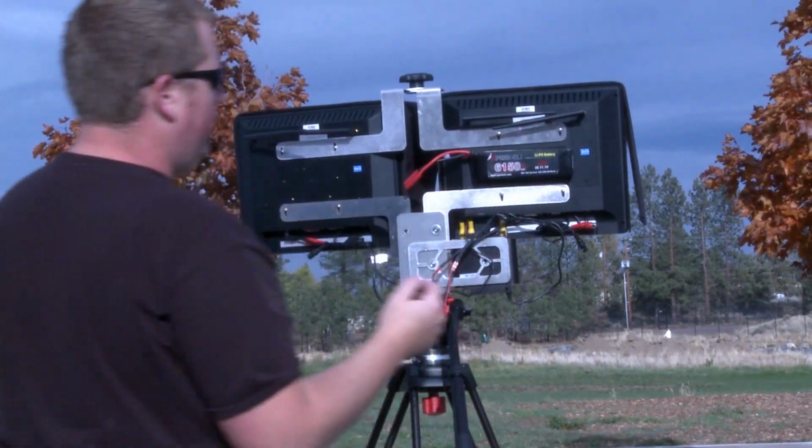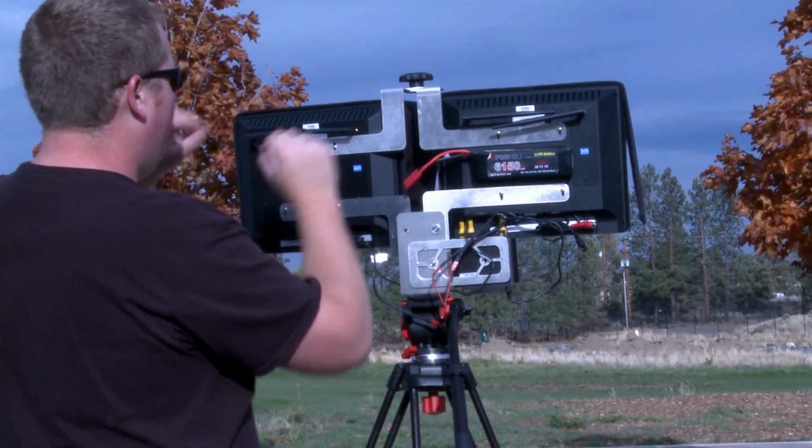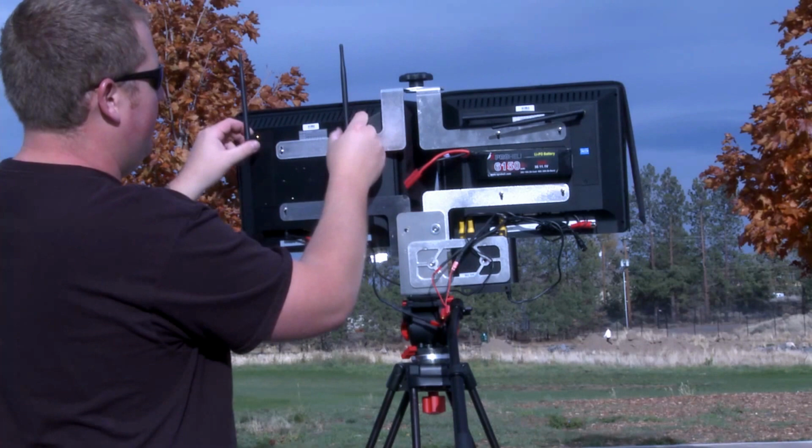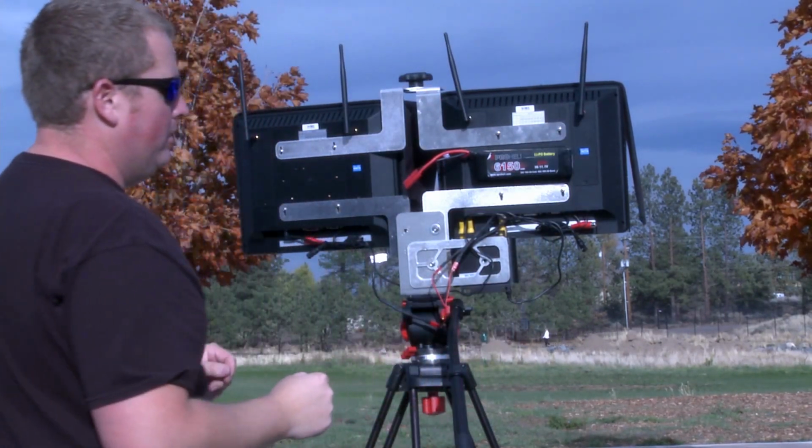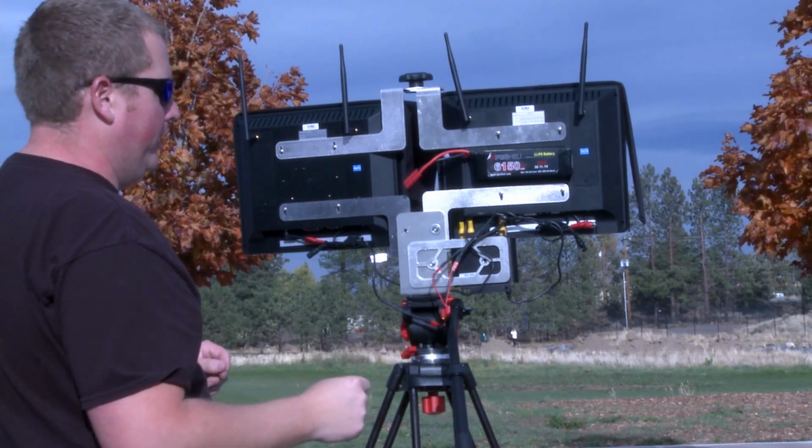On the back side of the monitor here, when you fold it out, you're going to want to take each pair of video reception antennas and point those up. That's going to get you the best signal on the GoPro and the Flir.